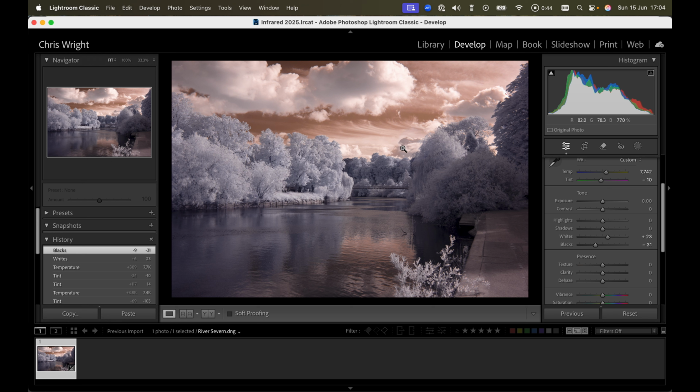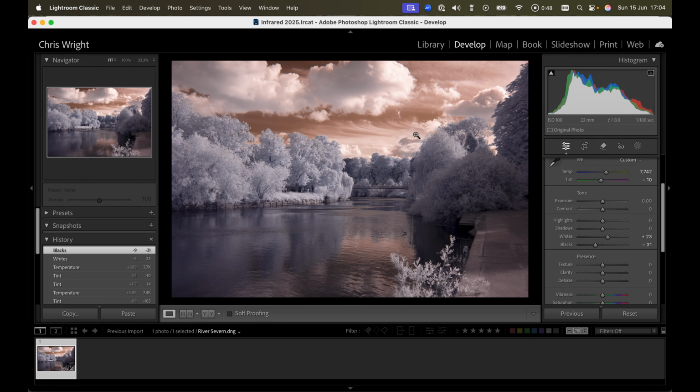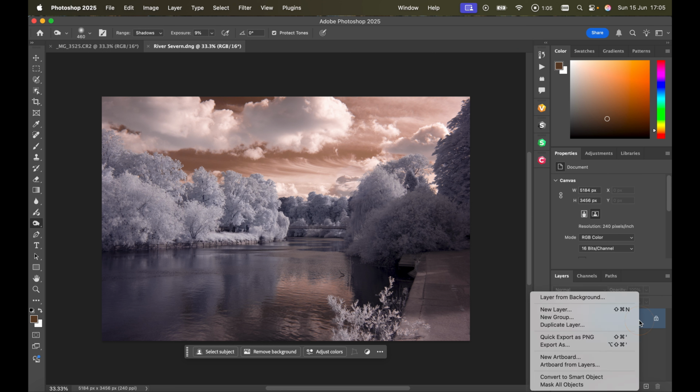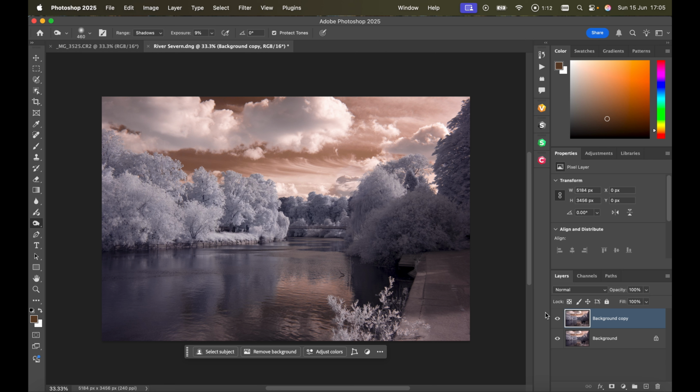Now, take this into Photoshop, edit in Adobe Photoshop, turn that off completely. Okay, and what I always do here is make a copy, and this is perhaps not entirely necessary, but I like to do this as a sort of safety valve in case I make a complete hash of this. So let's go ahead and do the first color swap.